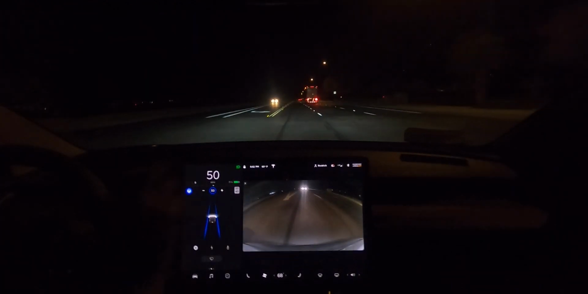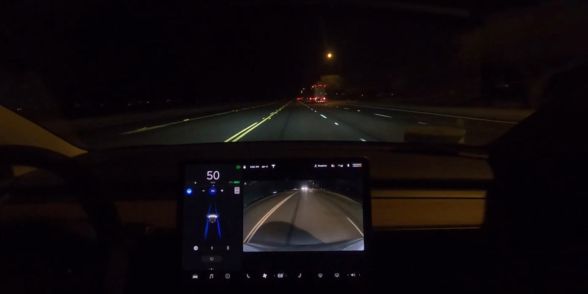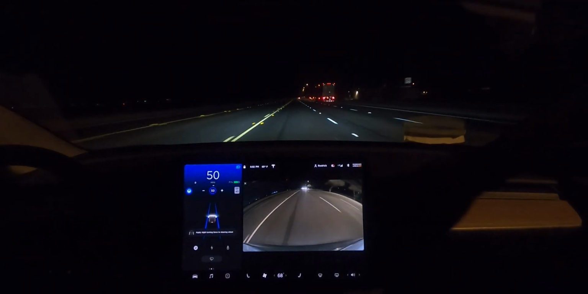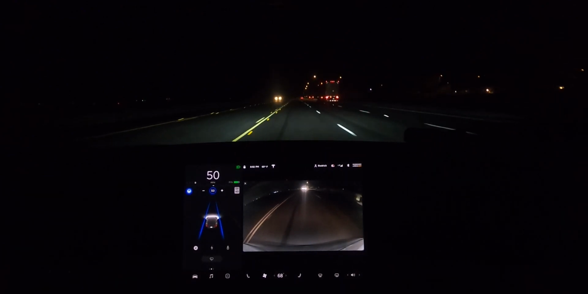Looks like there's a Walmart warehouse up there. So I don't think there's anything over here. I'm just gonna end up nowhere. I'm gonna go to Walmart's warehouse and apply for a job. I don't know. Drive a forklift or something.